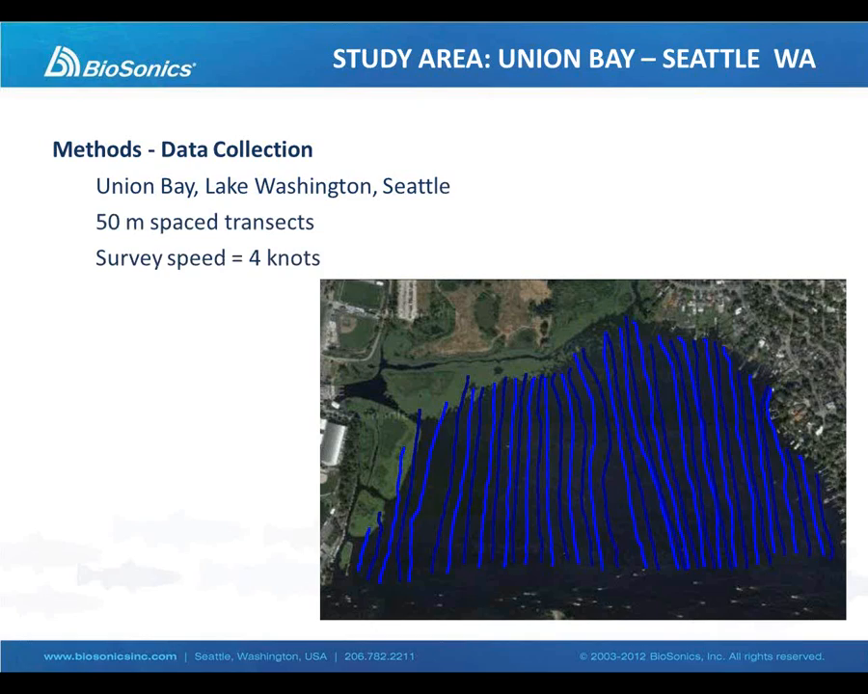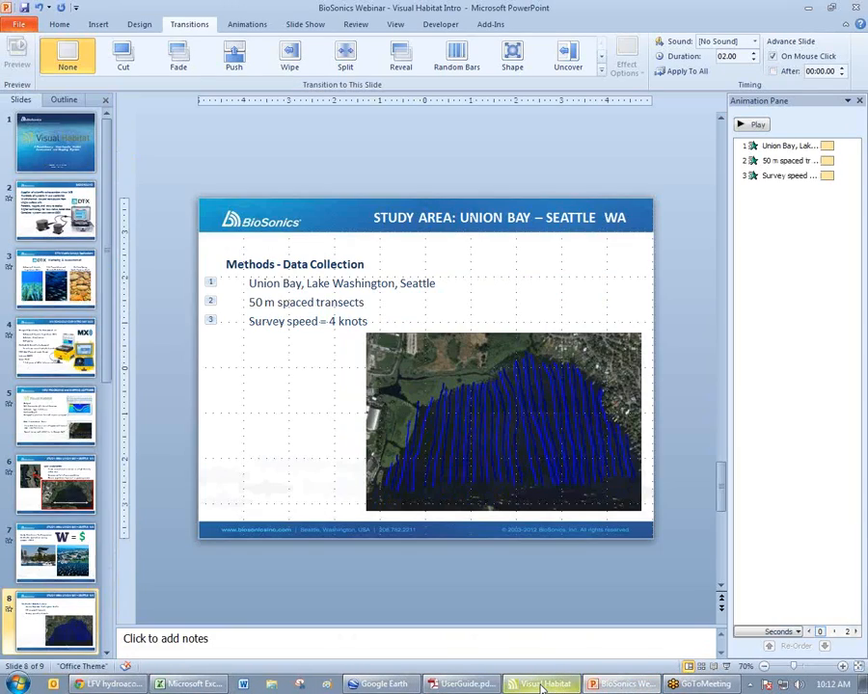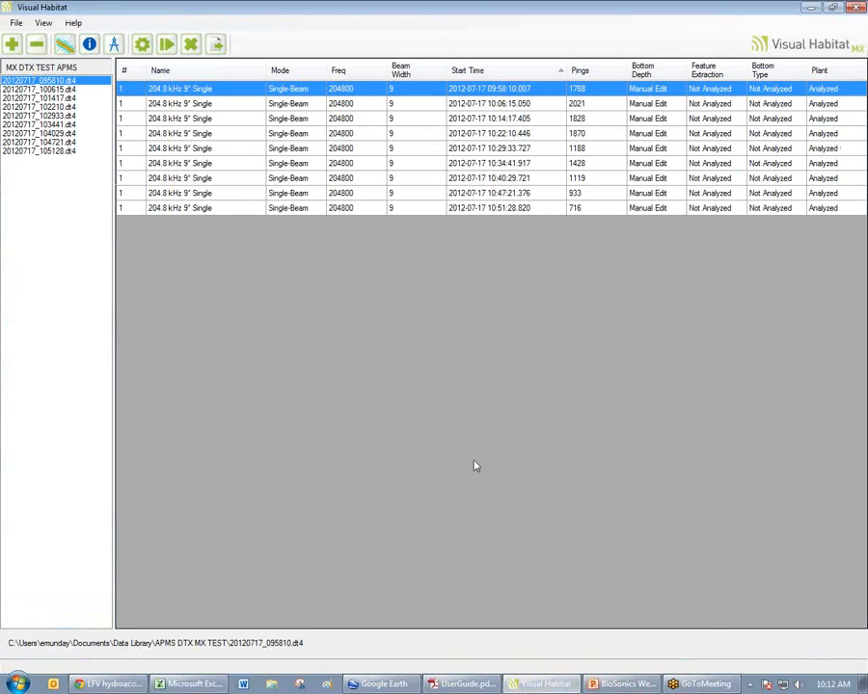Okay? And so this Visual Habitat software really works best, and was intended, so that when we collect data, we're collecting the data in these linear parallel transects. And you'll see why this works best. Okay? So that's the background. Now I'm going to dive right into the software itself.